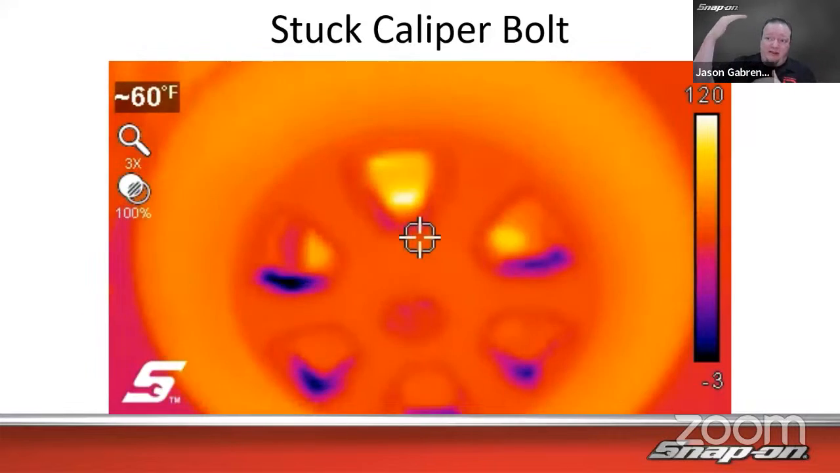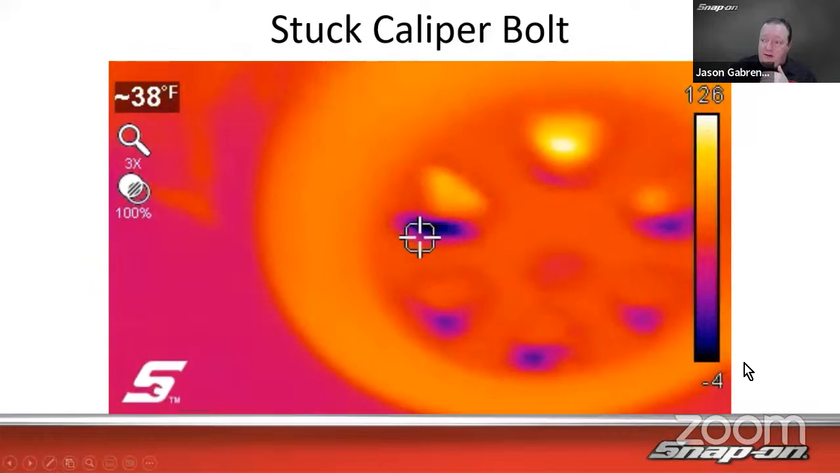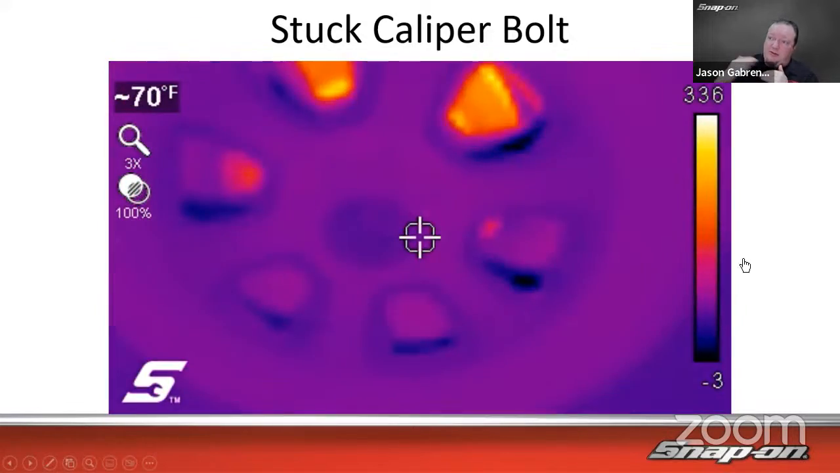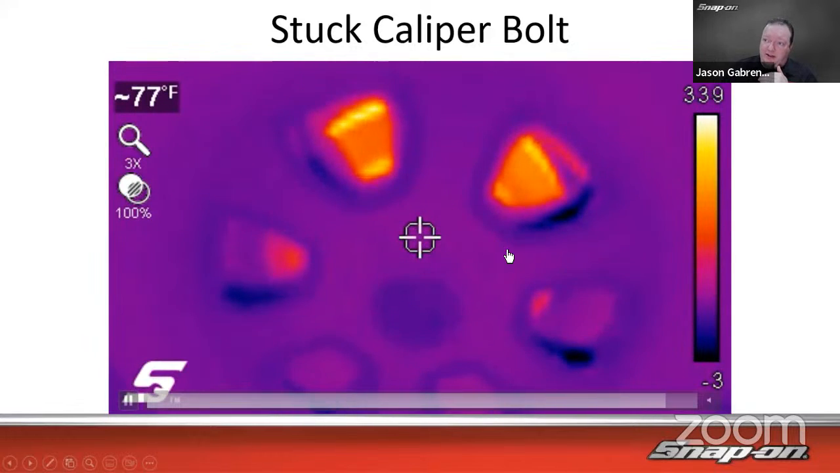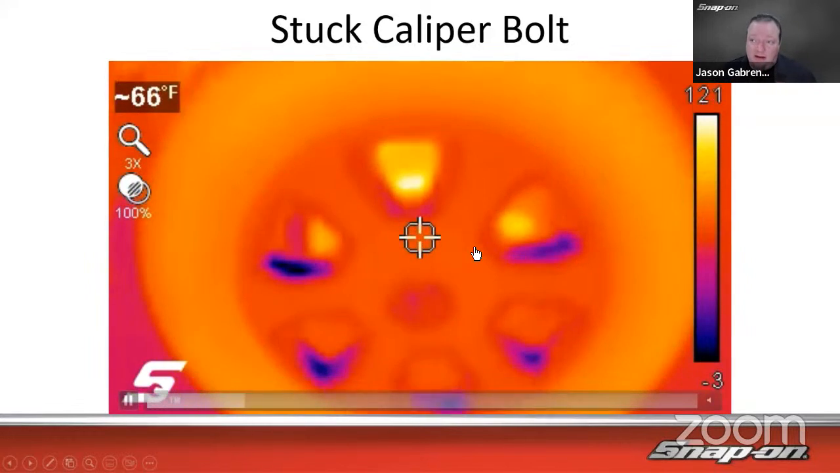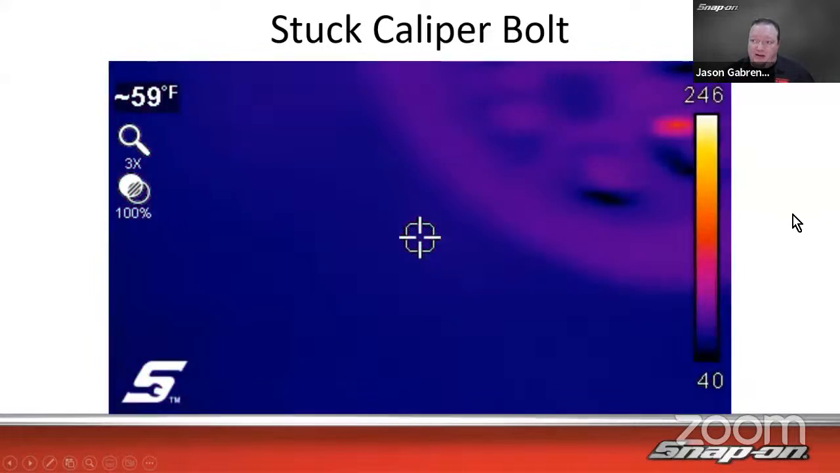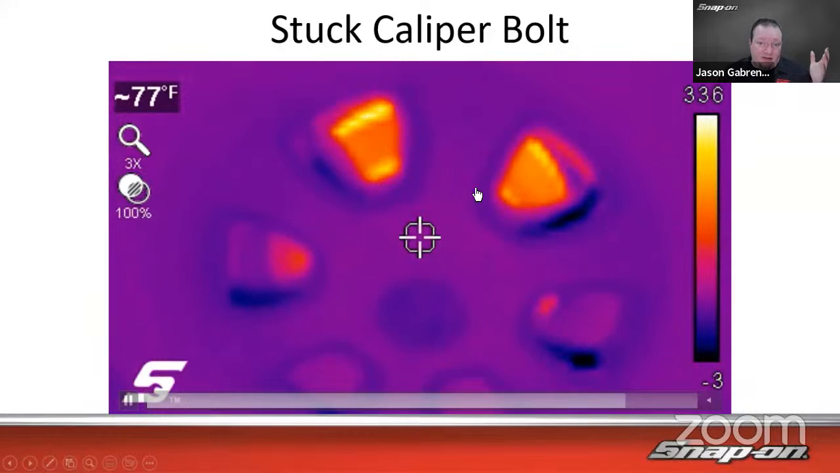And then you can see that temperature differential too. It's still -3 at the bottom no matter what. But because there's such a huge difference on the other side of what's hottest, everything else looks cold, relatively speaking. So that's a huge difference between the normal side and the stuck caliper bolt on the other side. So I think that's kind of cool.